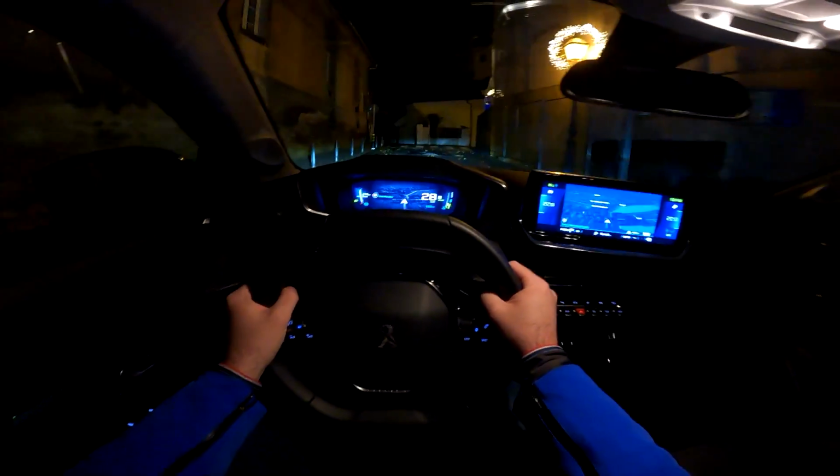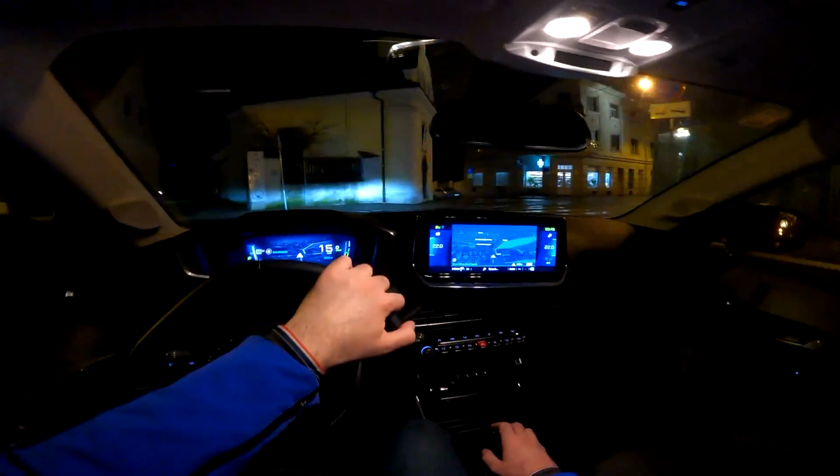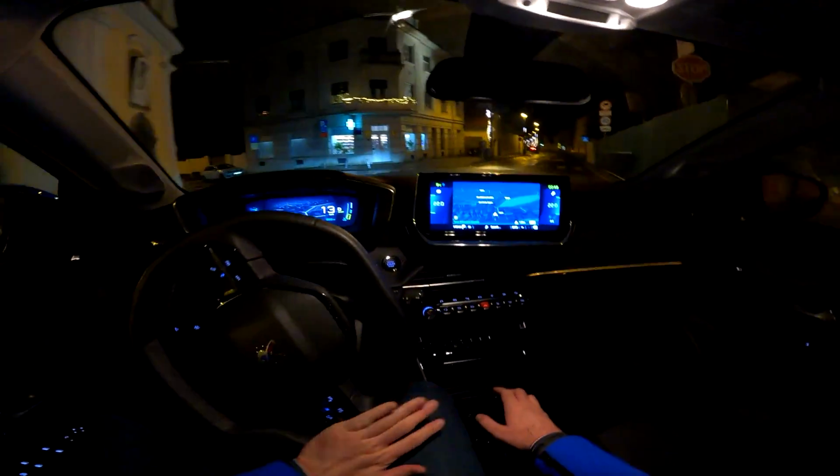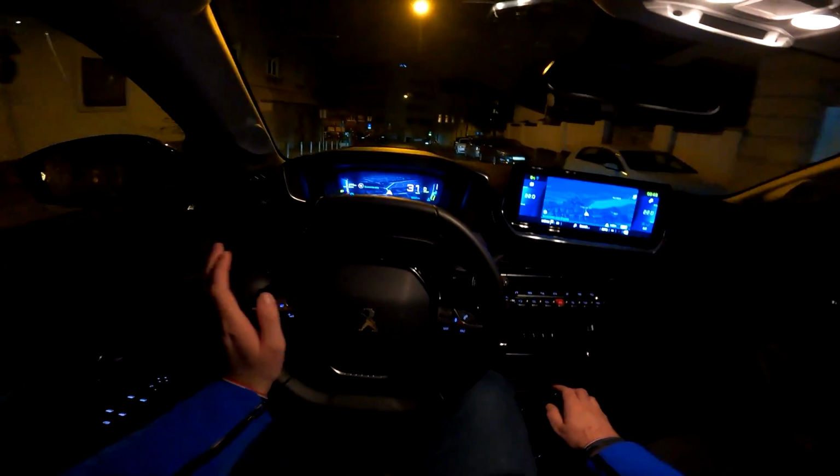Speaking about charging of this car, you can charge it on a fast charger up to 100 kilowatts, and then in theory you could charge 80% in only 30 minutes. So that's pretty decent.